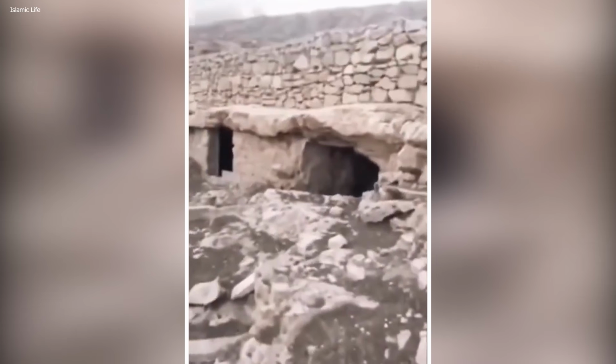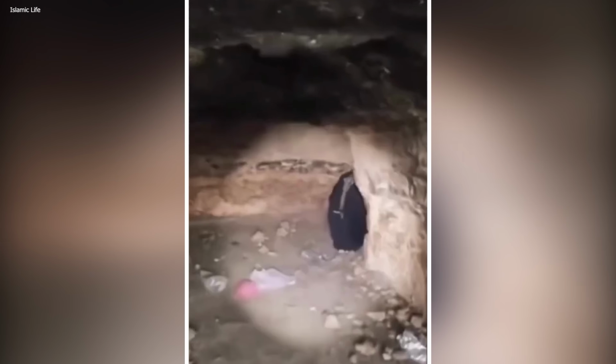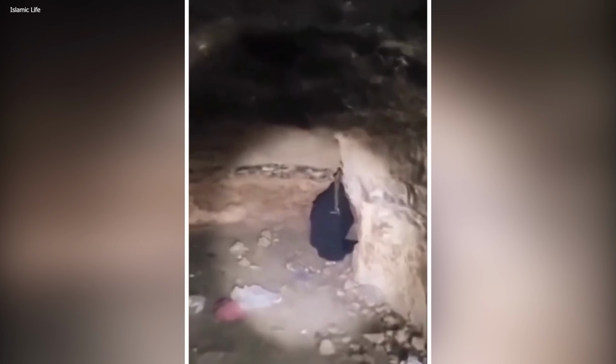A real-life witch. Somewhere in Afghanistan, two men happened to capture a strange sight on camera. According to them, it was a black magic practitioner who stays in the caves and never comes out. When they first saw it, it ran into the cave, but the men were not in the mood to let it go like that, so they followed it inside.